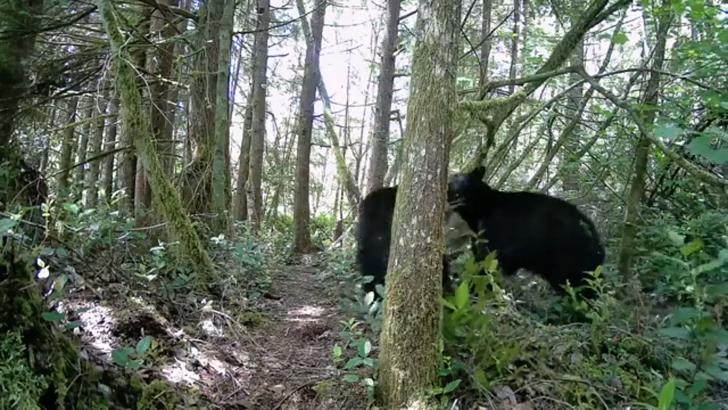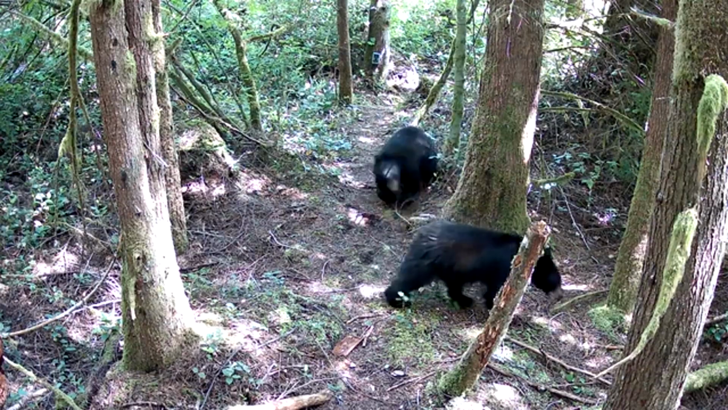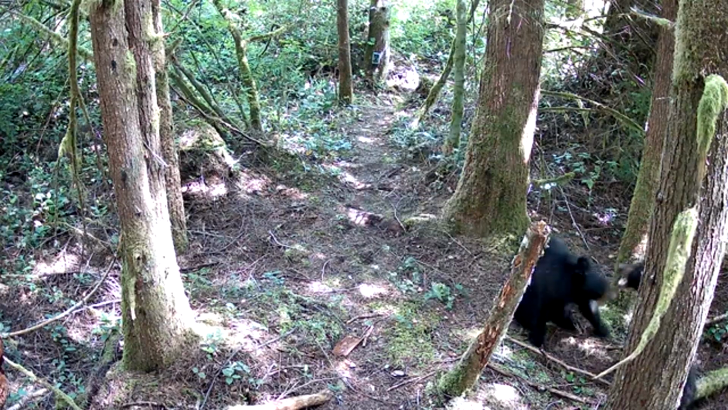Close to the beaver pond, I got these two. And they just decided to wrestle. Oh boy, did you get knocked over? You going to take that? I didn't think so.